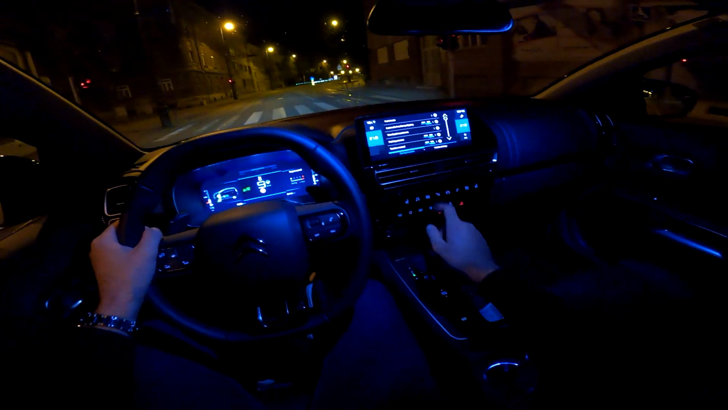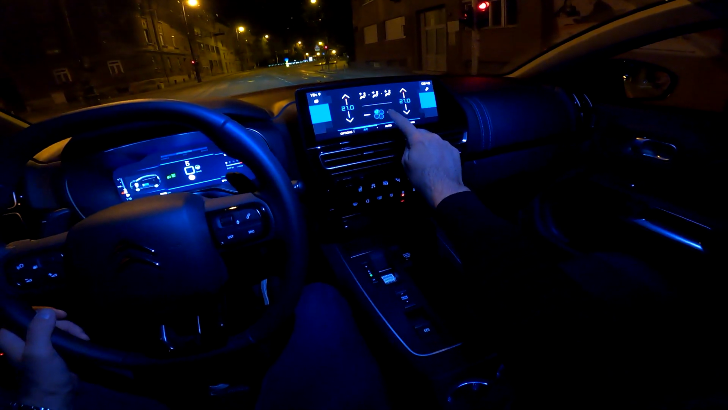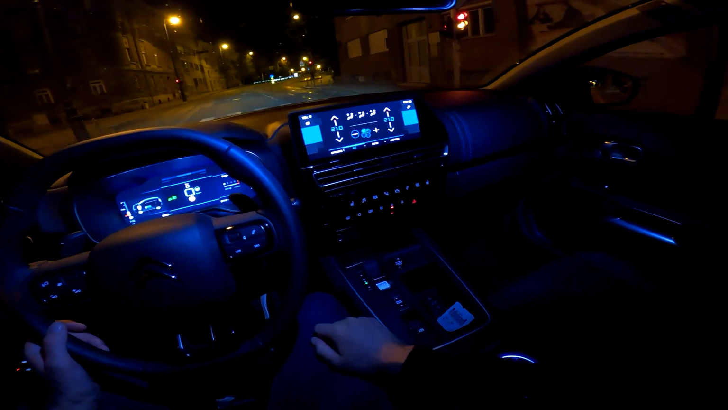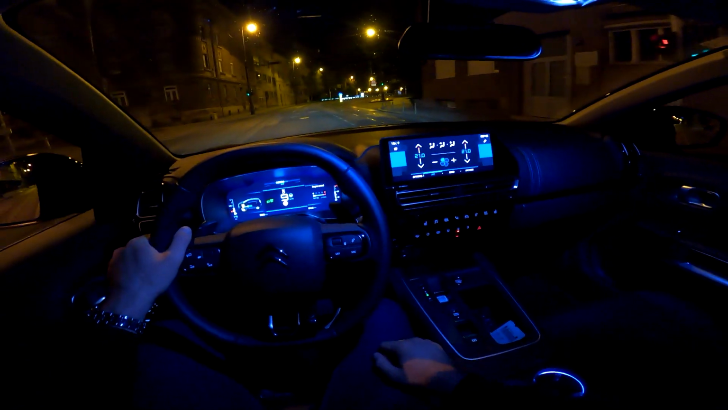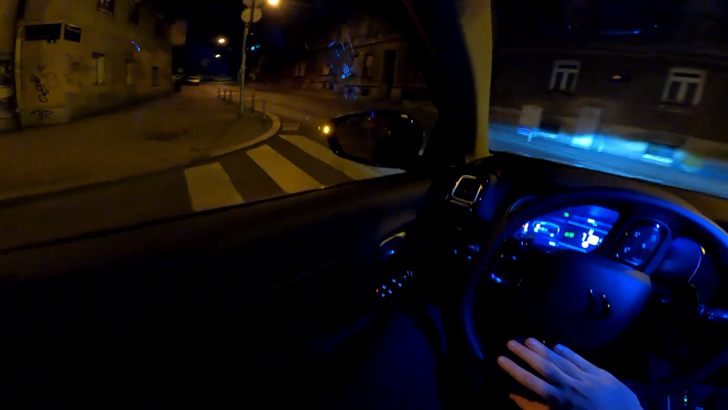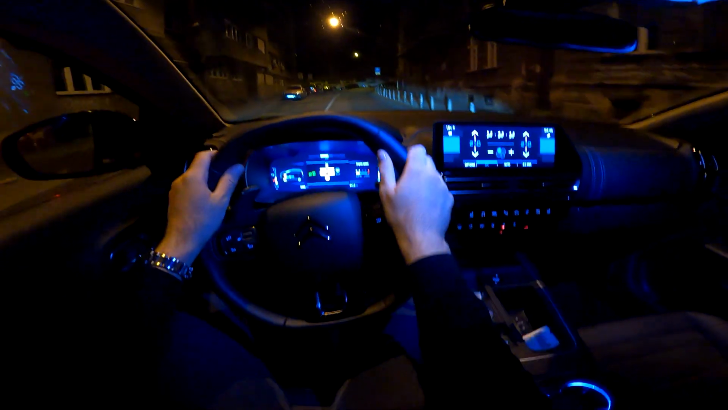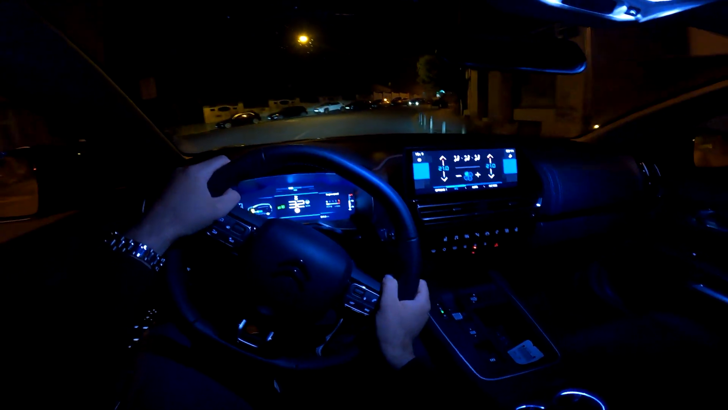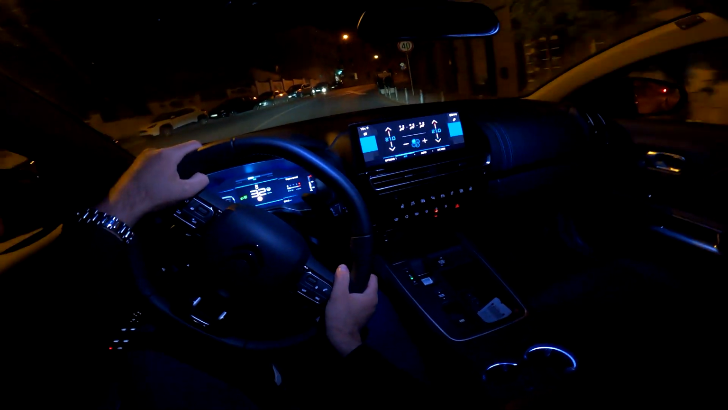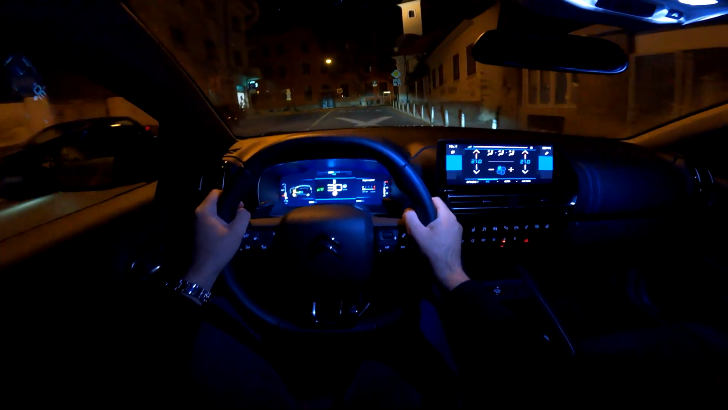And then here is where you can access the settings for the AC. So I would prefer the buttons, but I think this is pretty easy to use. But for example, for the volume, you do have the physical knob, so that is cool.